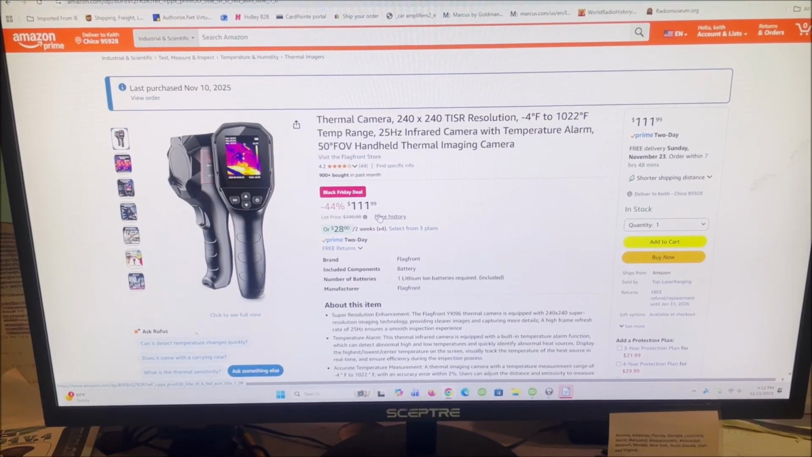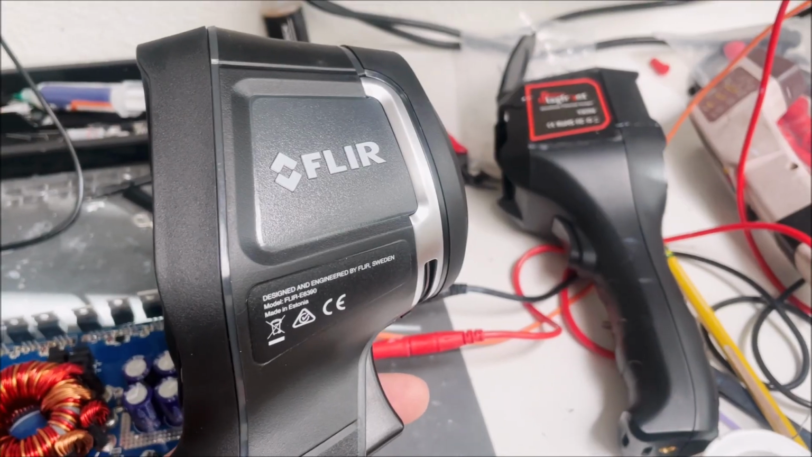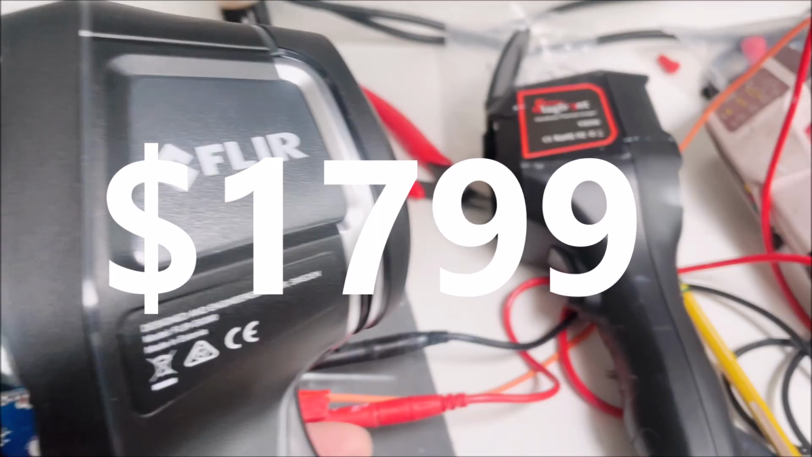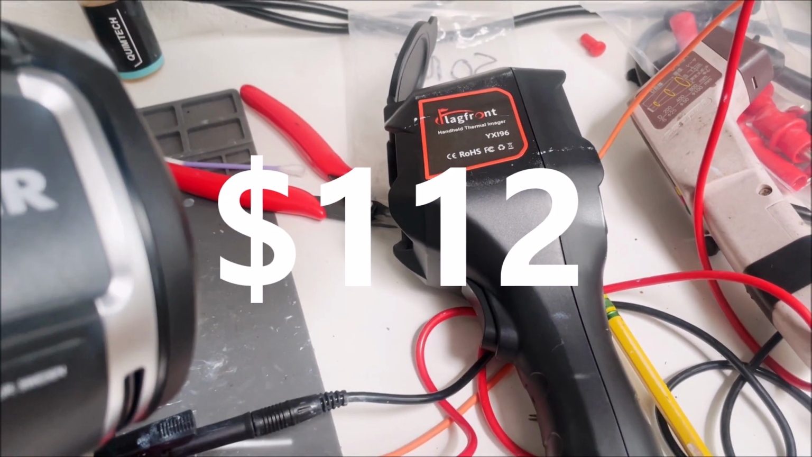Is the other one 10 times better? I don't know. Let's look and see. All right, so we're gonna do a comparison. Does this $1,000 FLIR thermal gun camera, is it any better than this $150 one?